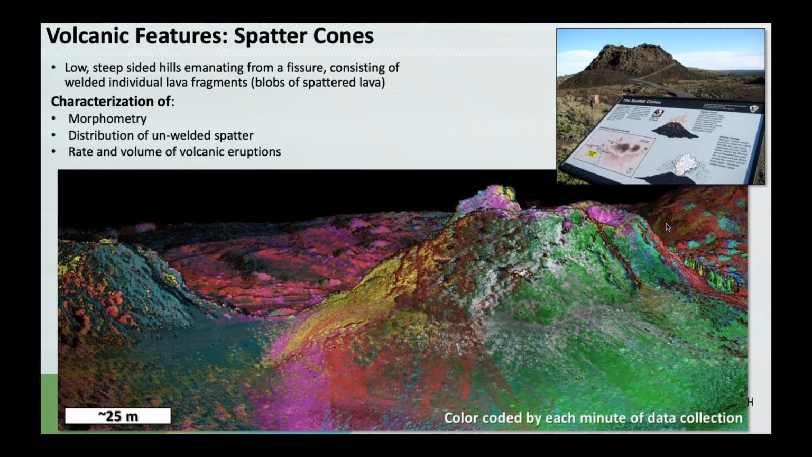So yeah, back to this catalog of amazing features that we've been able to scan. This is a spatter cone. Up in the upper right, you see what this feature looks like on the ground. This is about 30 meters tall. Call it a mini volcano. This is essentially formed by splattering and small explosions of blobs and blebs of lava that build up over time to create, essentially, a mini volcano.